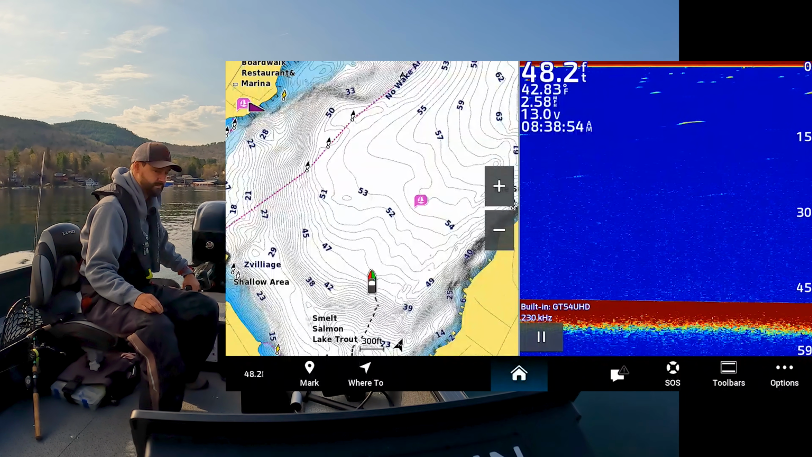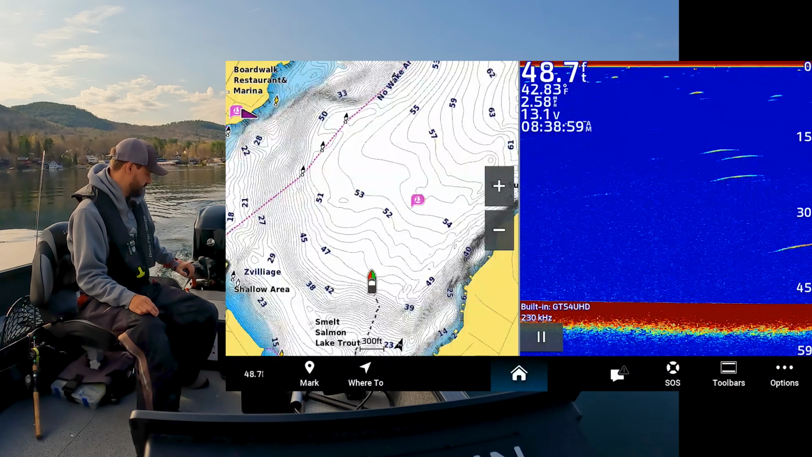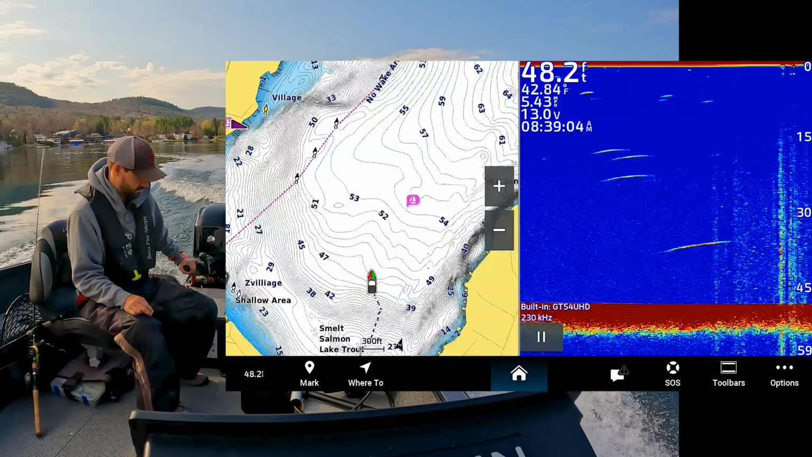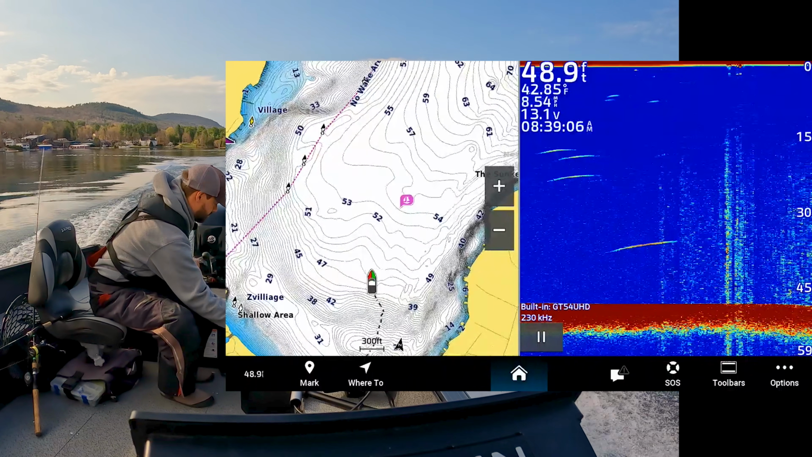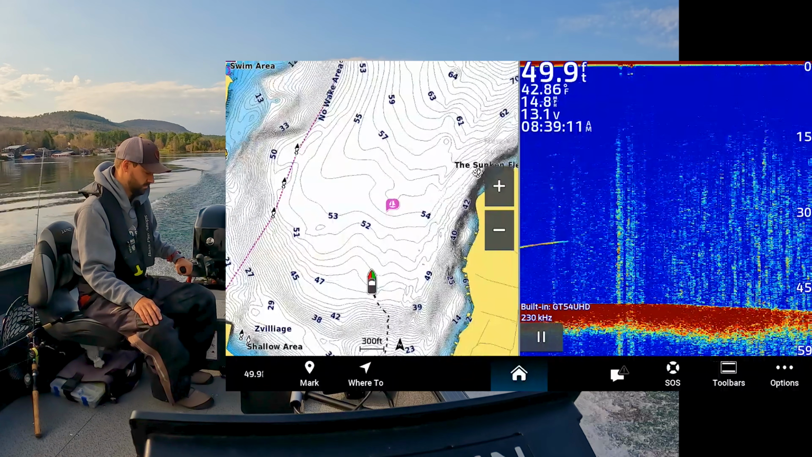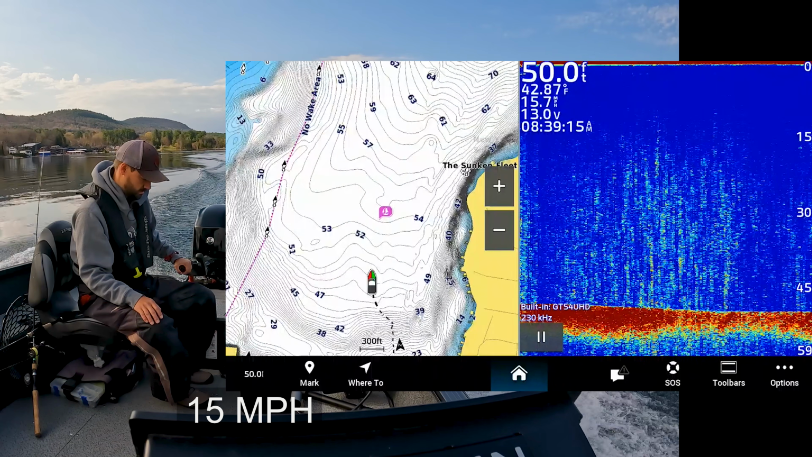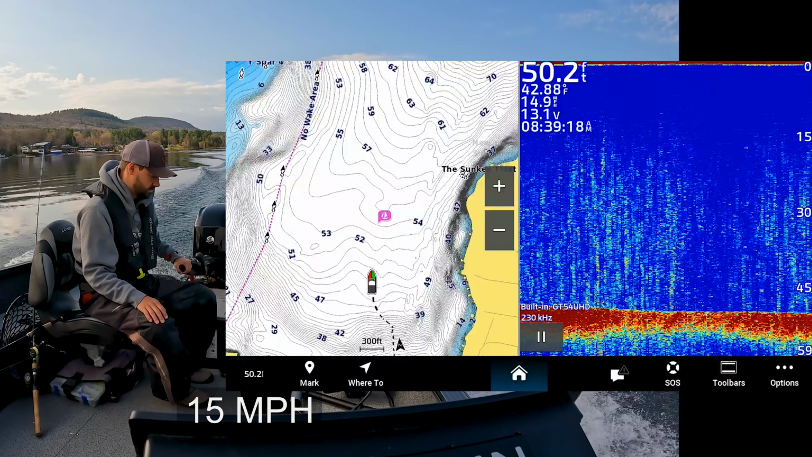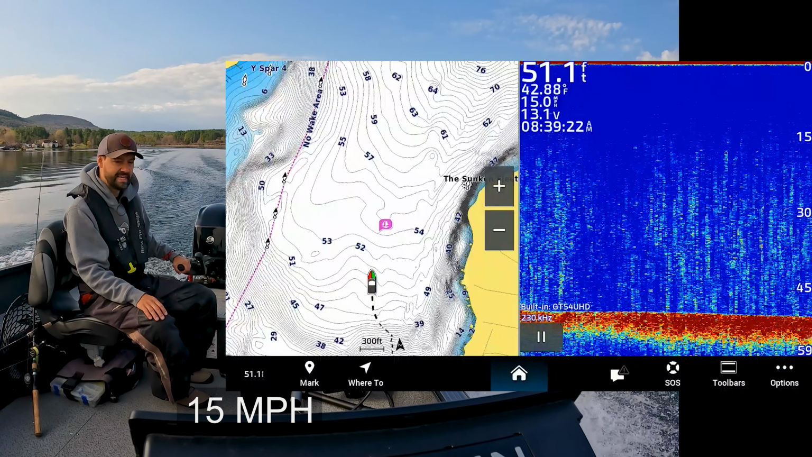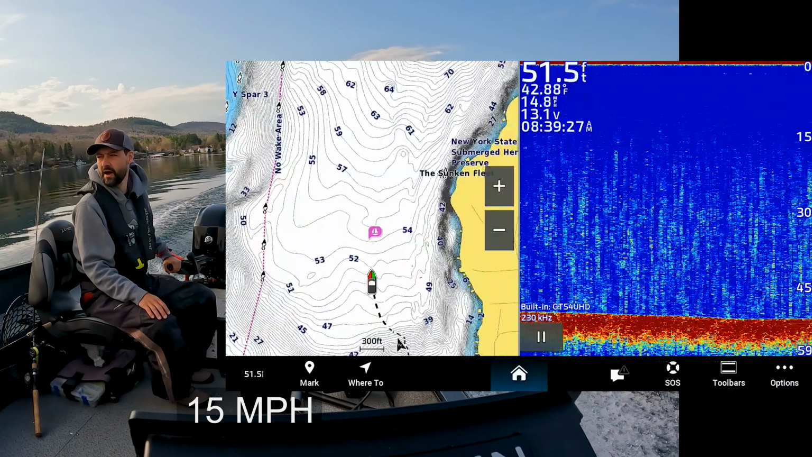Got my leash on, and we're gonna get on semi-plane here. So we're in about 50 feet. I don't know my exact speed right now, but as long as I can see bottom, I'm good.